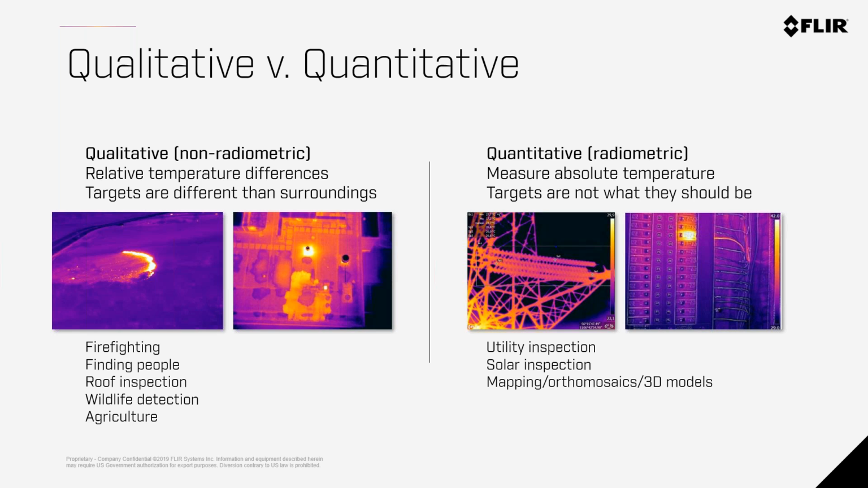What that means is that the qualitative side means a non-radiometric camera. You are going to see relative temperature differences within the scene, and that is what your mission should be focused on. You don't necessarily need to know how hot the person is that you're looking for that's missing in the forest. You don't care if they're 37 degrees Celsius or 32 degrees Celsius. You just want to find that there's a living thing. Because that relative temperature difference is enough, you don't necessarily need a radiometric camera. The targets are just different than the surroundings, as I show here.